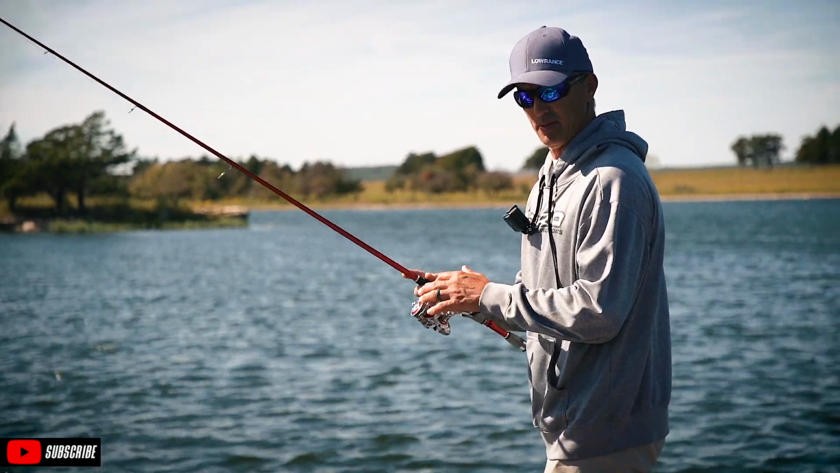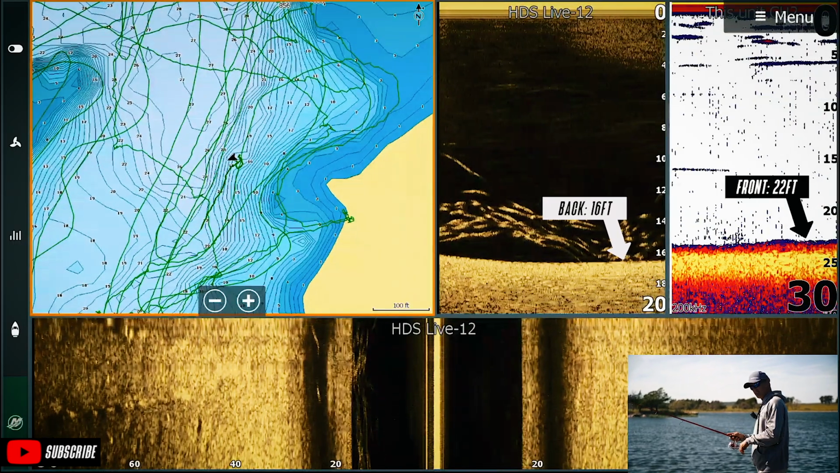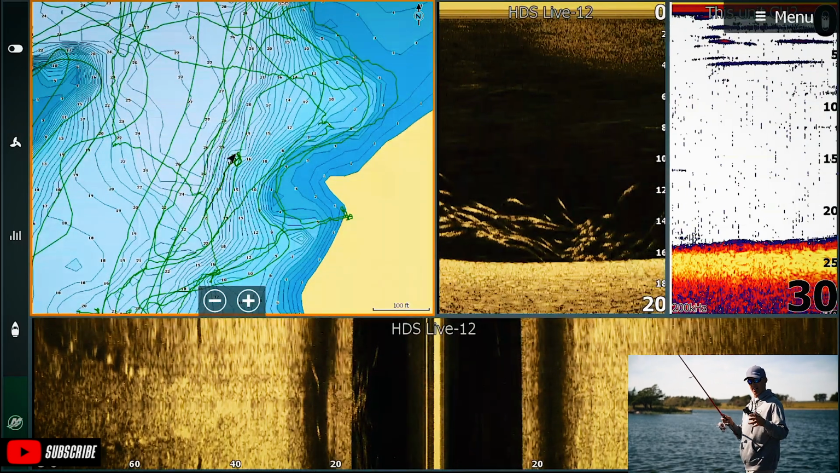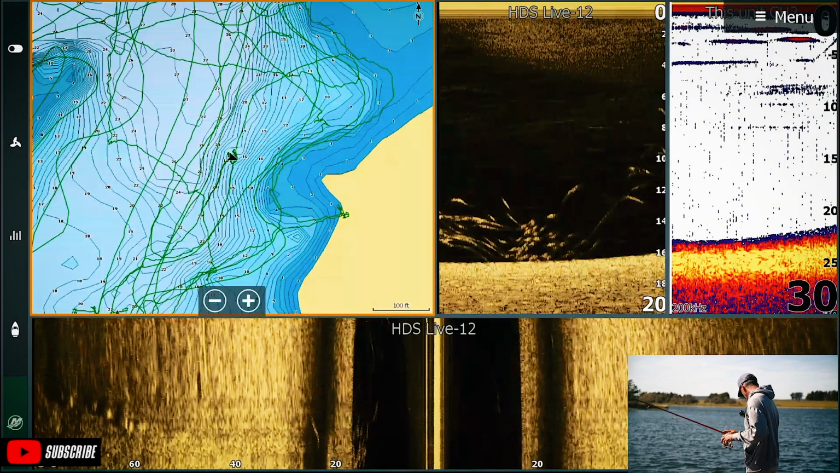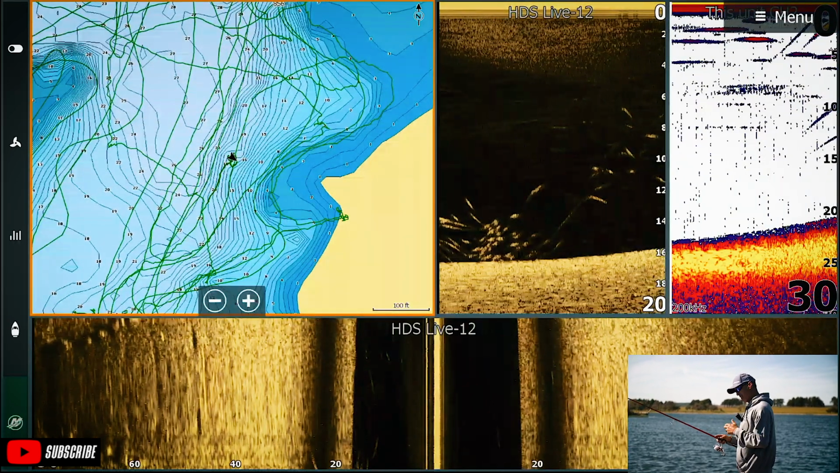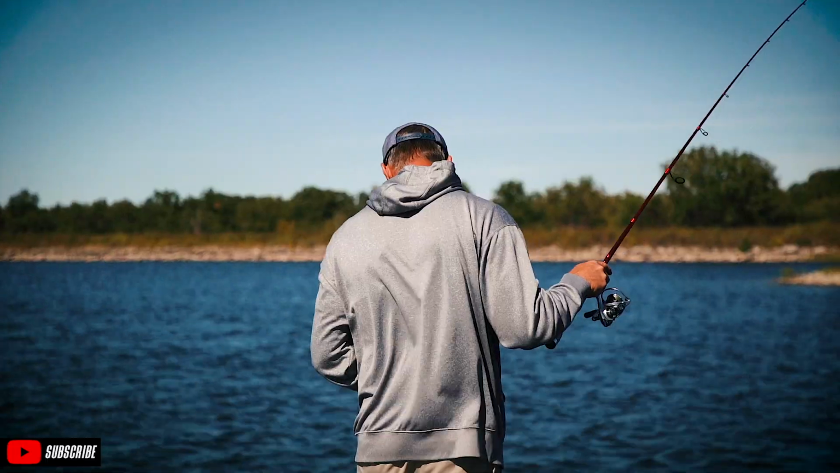One thing I love in my boat, I've got a transducer set up in the back and one in the front, so it really broadens what I'm seeing. By having one in the back and one in the front, I can see when I'm close to the drop off, I can see fish in the back. It just helps me see a lot more by having transducers front and back and looking at both of them here off this front unit.